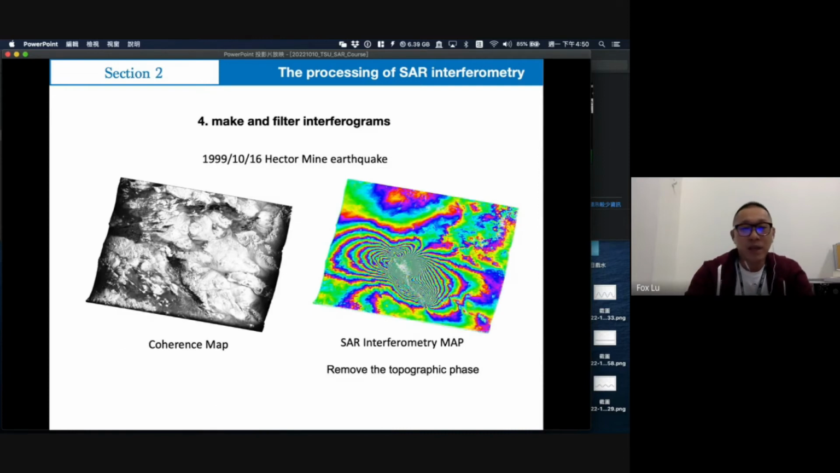The third step is to make and filter the interferometry. When we have done the topography phase, we can remove the topography phase, and some effects like the Earth's curvature and some orbit issues. Then we make the interferometry. But sometimes, like in earthquake events, you will find a problem: there is no data in some places.